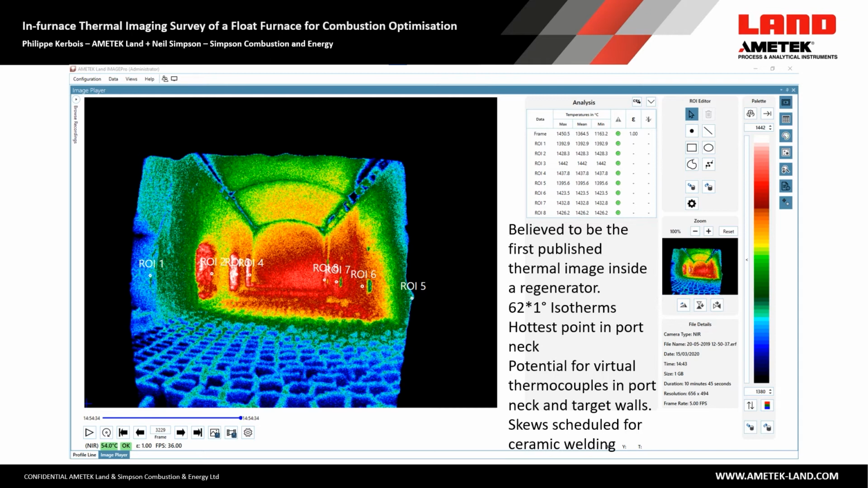But I've shown the ability to actually have virtual thermocouples. So I've put virtual thermocouples in each of the port necks, so port 1 being the closest, so 1, 2, 3, and 4 going down, and then showing how you could have a corresponding virtual thermocouple on the target wall. Now I've shown these as simple points, as you would expect. Equally, these could be larger areas as well, and it gives an indication in the table of the fact that you would be able to get minimum and maximum temperature, especially if it's a bigger area.